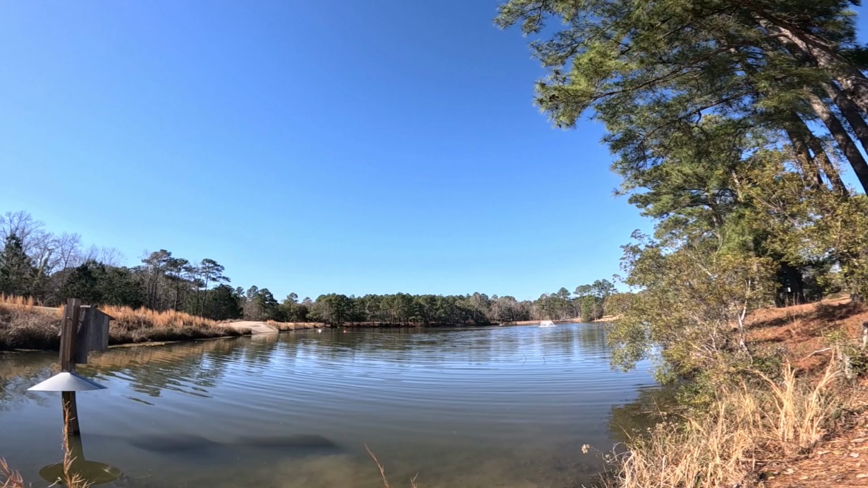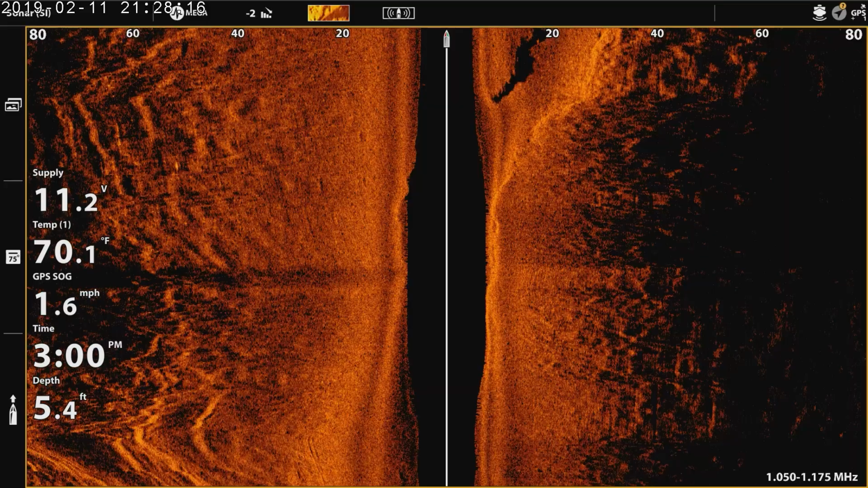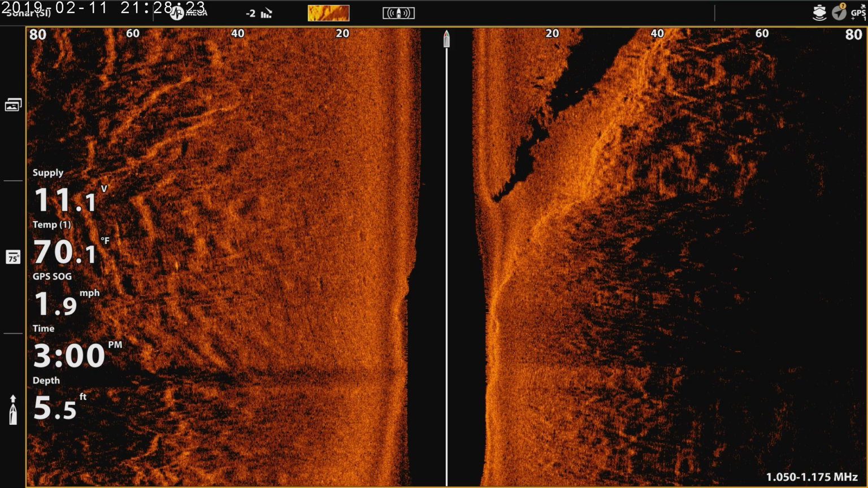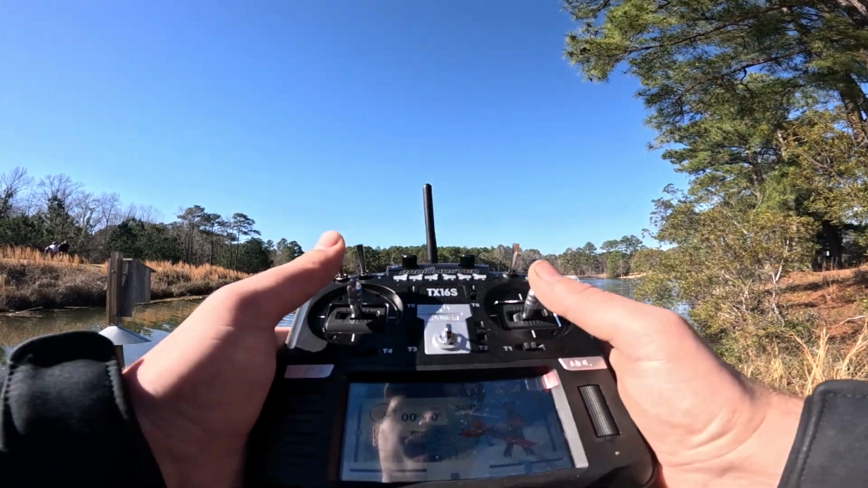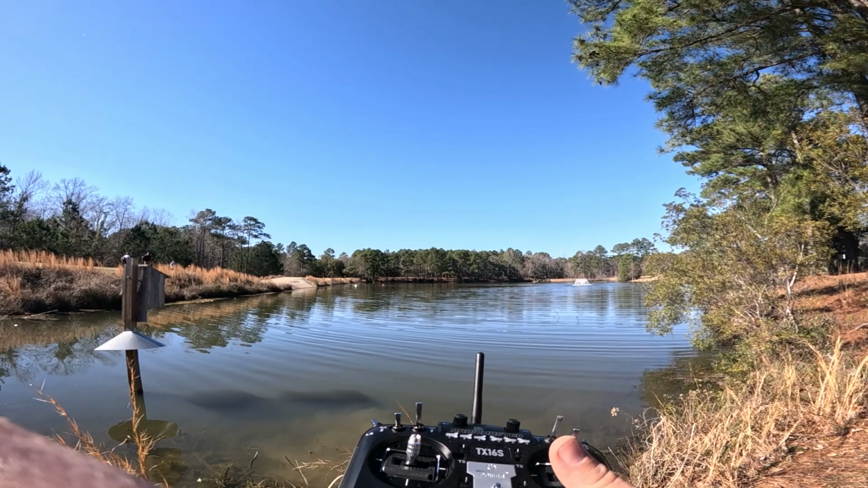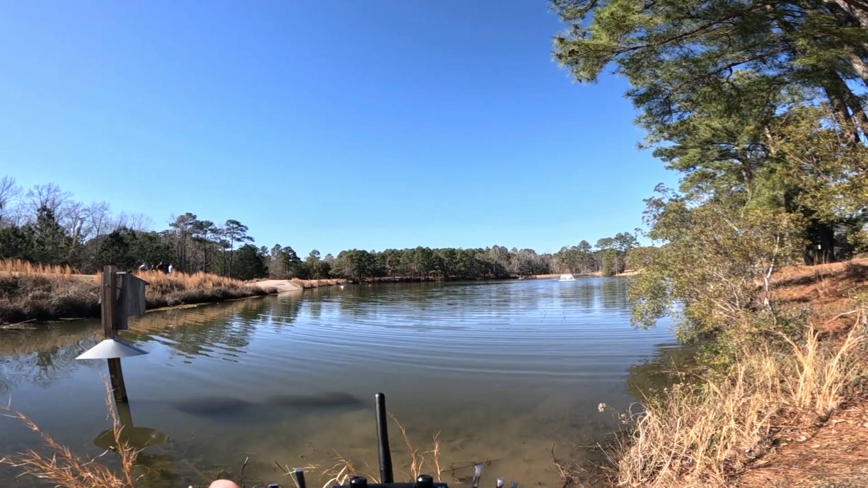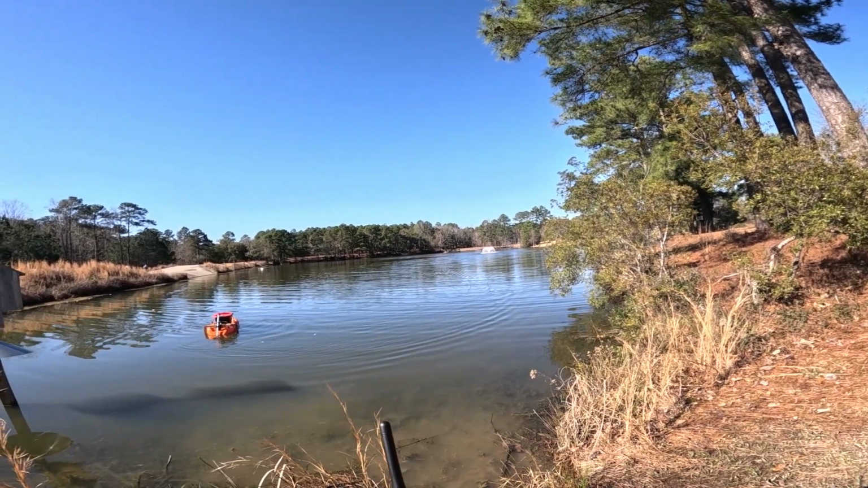All right, the signal is starting to get a little spotty, but it's still going. My screen down there. I'm only going at 2 miles an hour, at about 50% throttle. And the signal still looks good, so this is a success. I do think the left thruster is a little stronger than the right, because it's wanting to turn a little bit. She ain't sinking, so that's good.